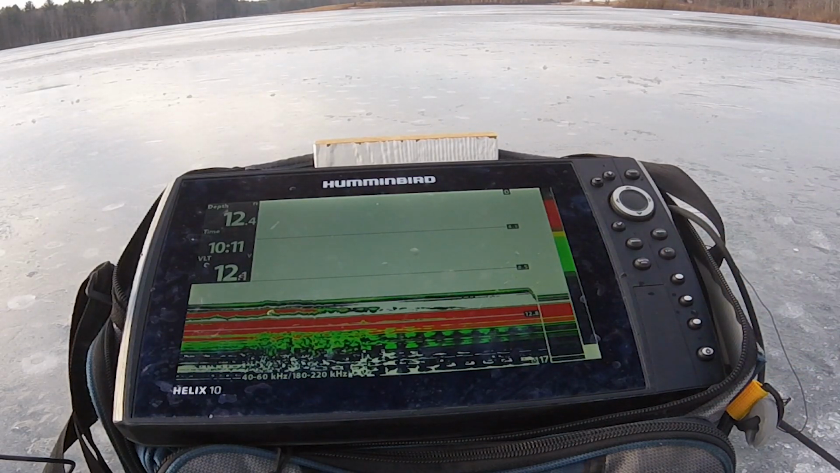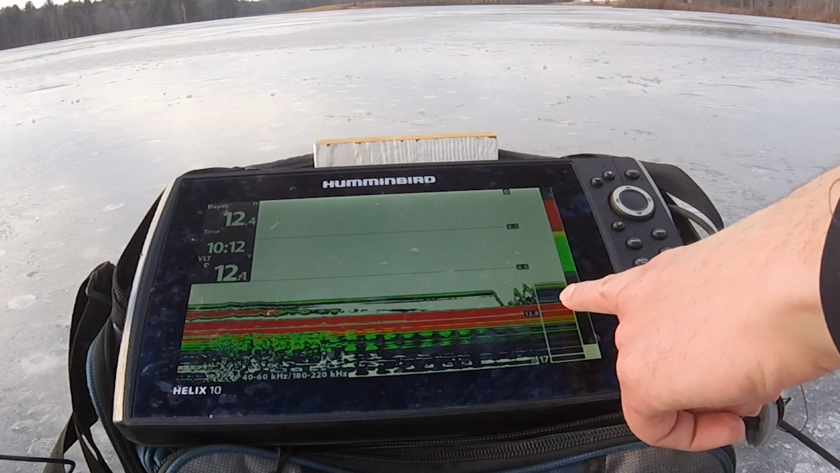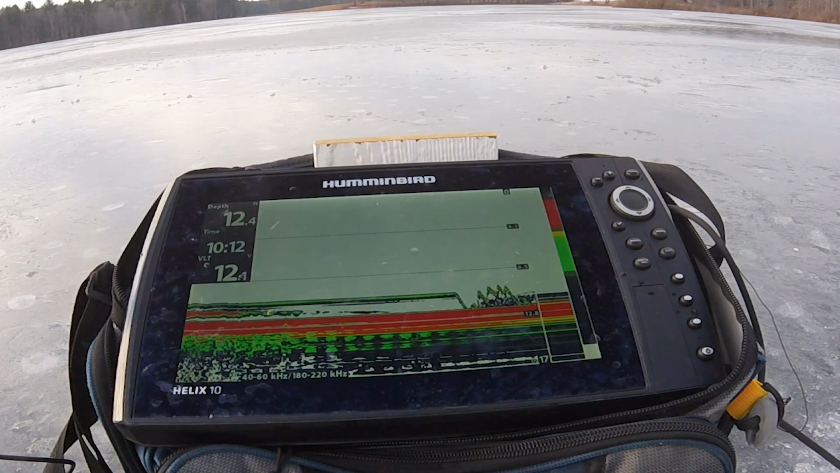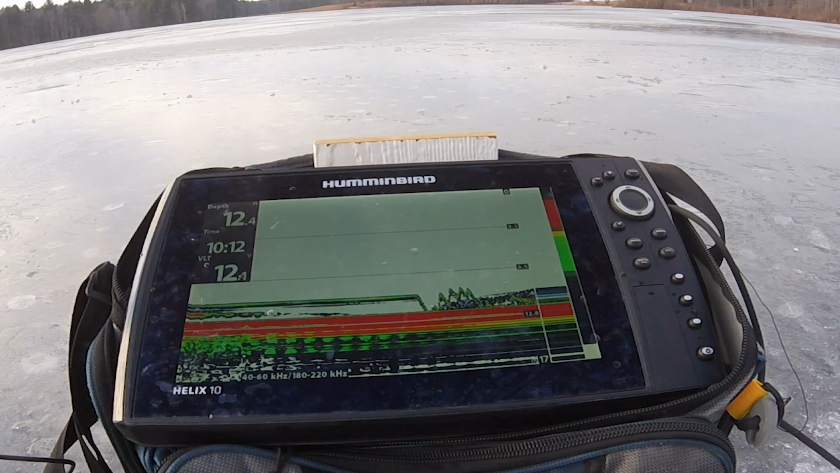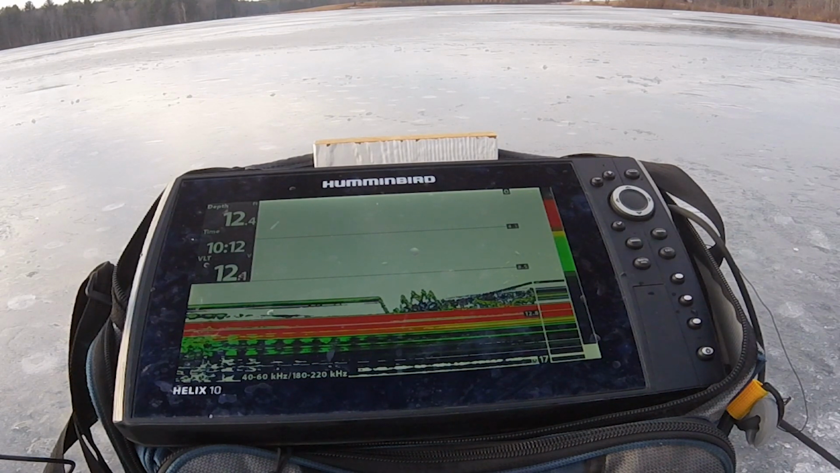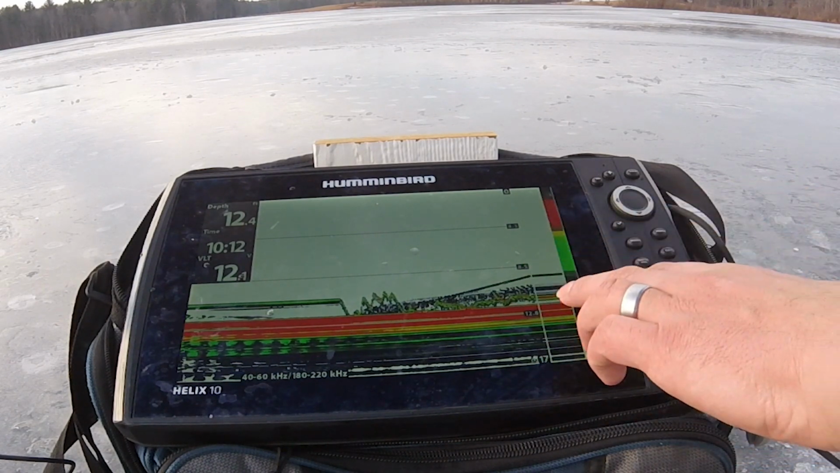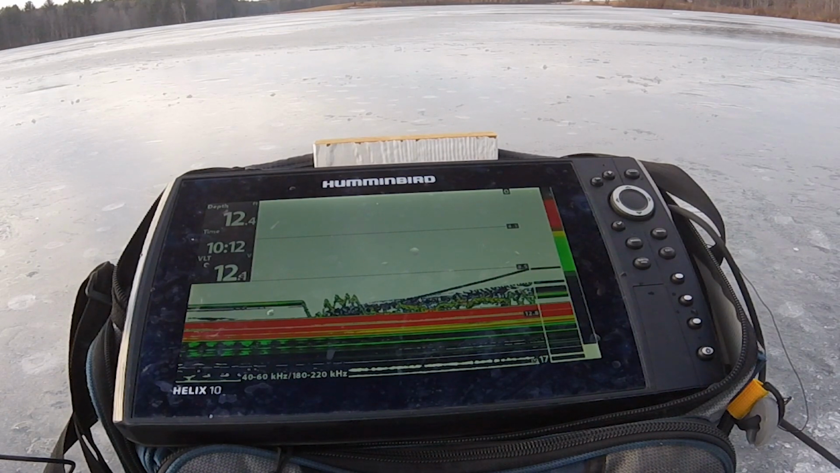Alright, so I'm going to narrate a little bit. That right there is me, my little bibbit, and the little paddle tail guy. And this is the Humminbird Helix 10. This is overkill for ice fishing. But one of the great advantages of using the 10, or one that's not a flasher, is I can see the history of what I've been doing, not just a little bar that's moving up and down.